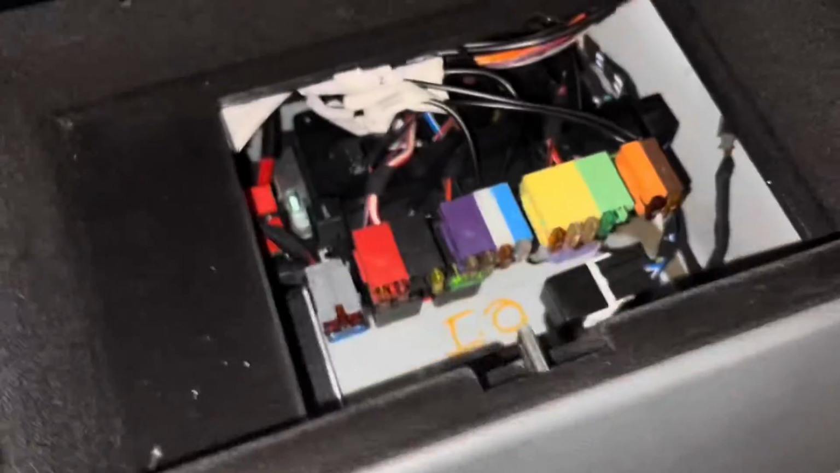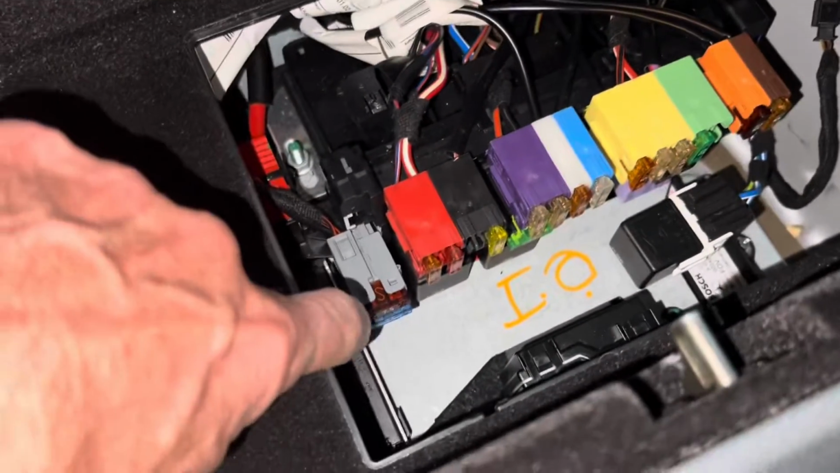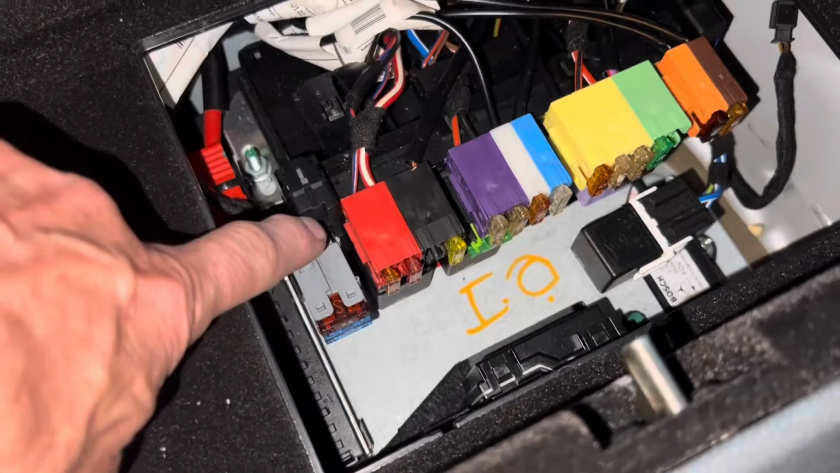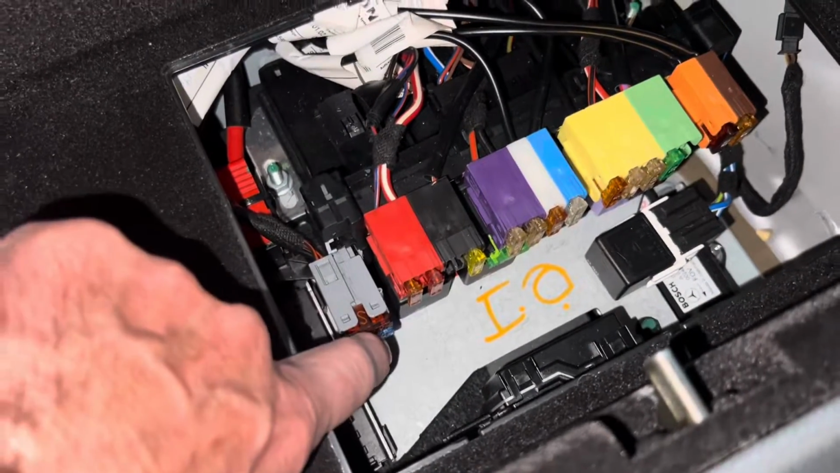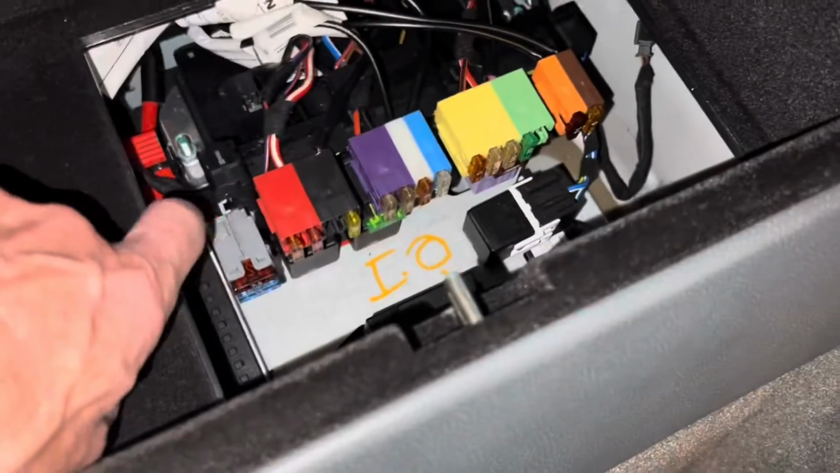Trying to do it with one hand is a nightmare, but eventually you'll be able to lift that panel out. Those are the catches there, and see the several fuses and relays below, and fuse 76 is this red fuse here. It should be a 7.5 amp, so there were potentially 3 modules or 3 fuses that could plug in here. We've only got the lower 2. The top one I'm not sure what it relates to, but we don't have that on our car.